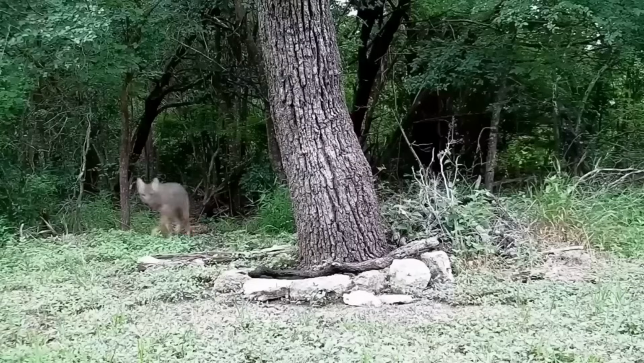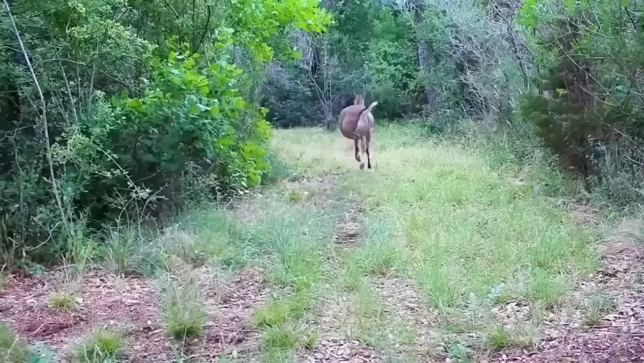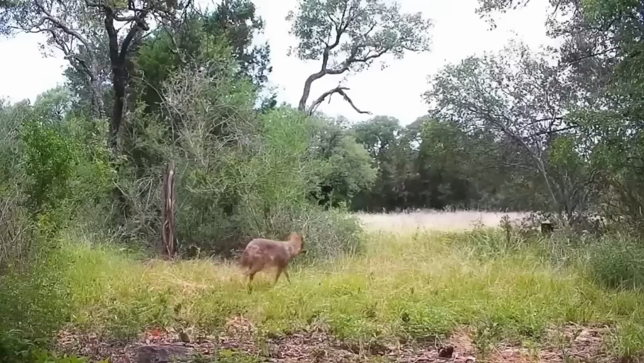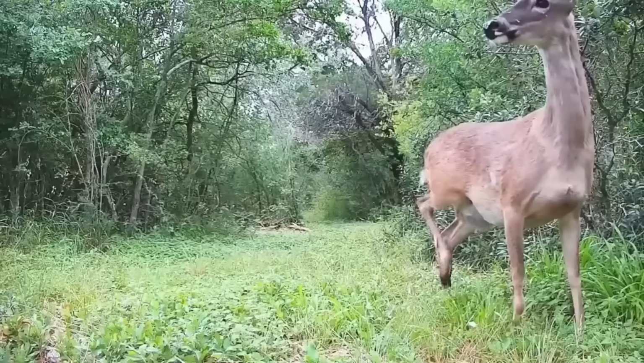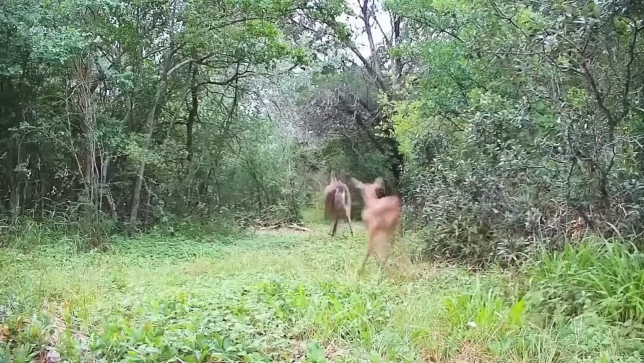But it does not always end with the coyotes winning the fight. Like here, when the mama deer realized that a bush wolf had been following her fawns. She stands in front of the camera, gathers her two fawns, and goes off into the forest.